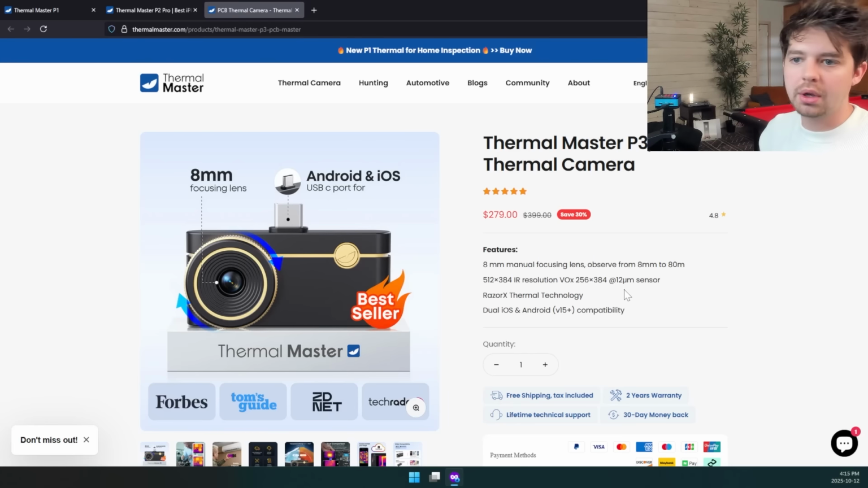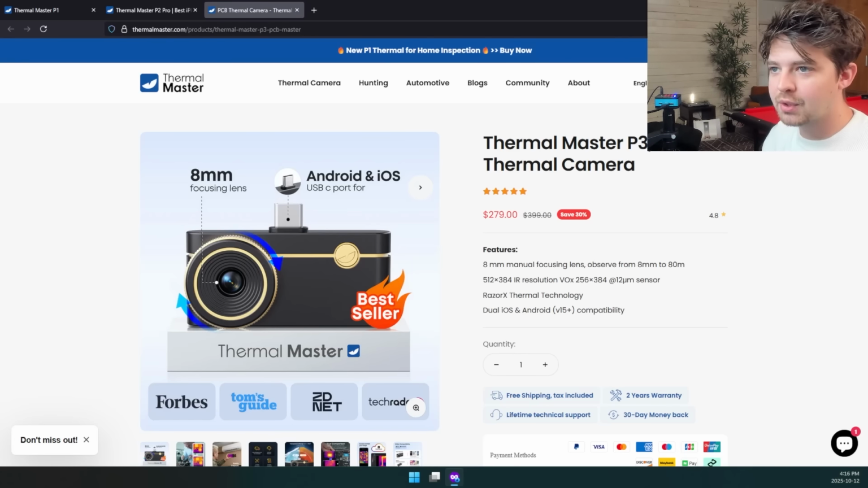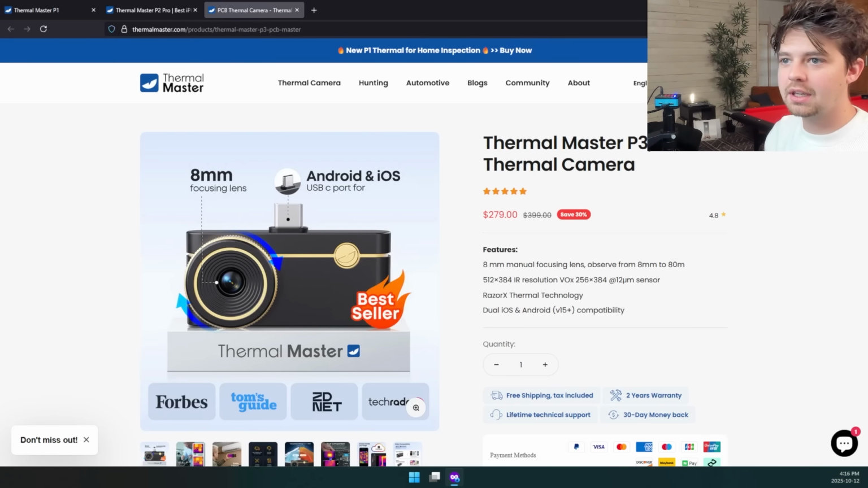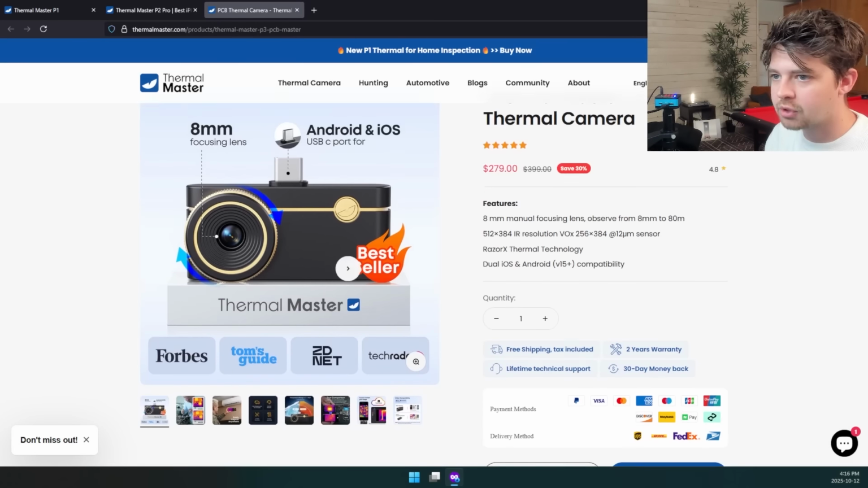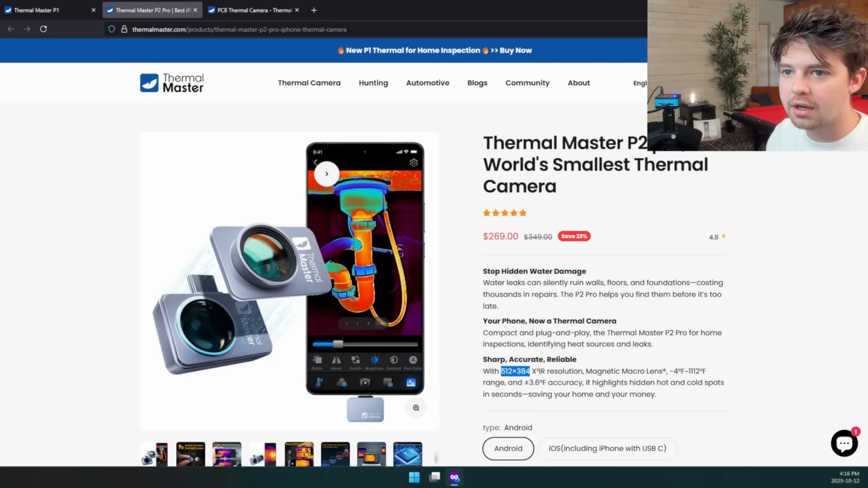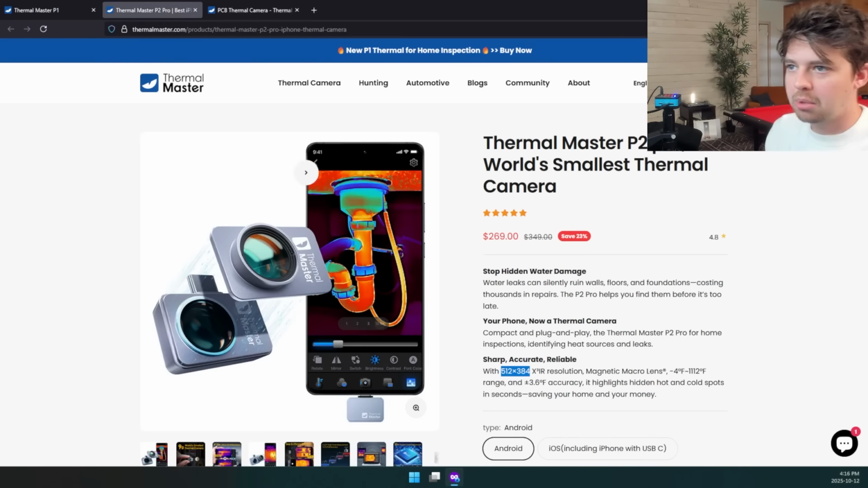It's really just this quality of life stuff to have that extra bit of resolution and to be able to focus at any distance from the board versus the P1. That's really the difference you're getting between the P3 and the P1 for an extra, what, $170, $160. You're just getting a higher resolution sensor and the ability to use that focus lens. Some people don't like the focus lens. I know Tony from Northwest Repair actually prefers the P2. Personally, especially for $10 extra, I prefer the P3.